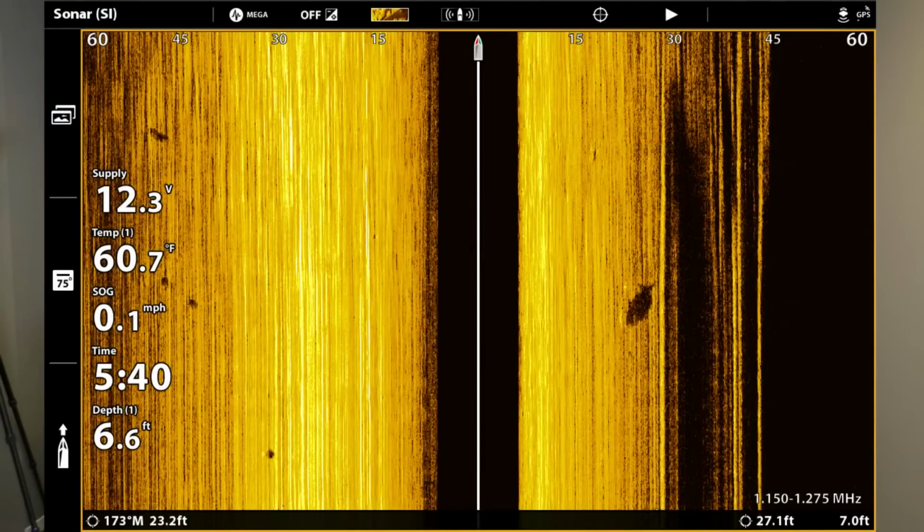Oh, here we go. This one was cool because I even remember this one. I was sockeye fishing, and you can see some little marks, a little fish and stuff. And all of a sudden, I look over to the right side, and keep in mind, even though that says 30 foot, where that big fish mark is on the starboard side, that's only like 5 or 6 feet deep.